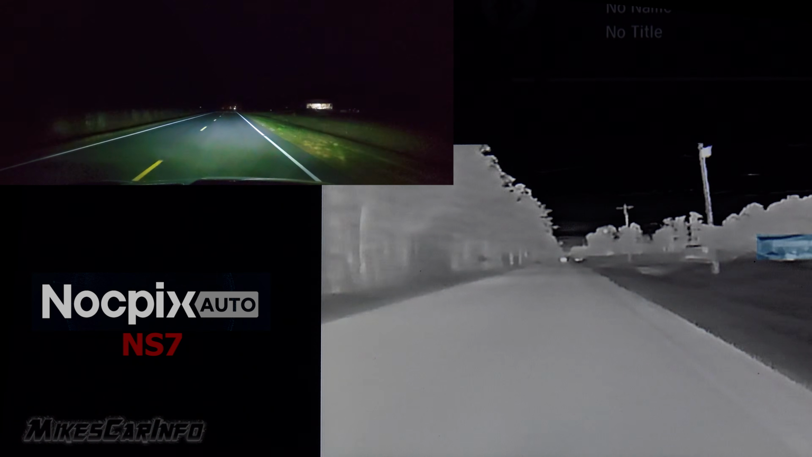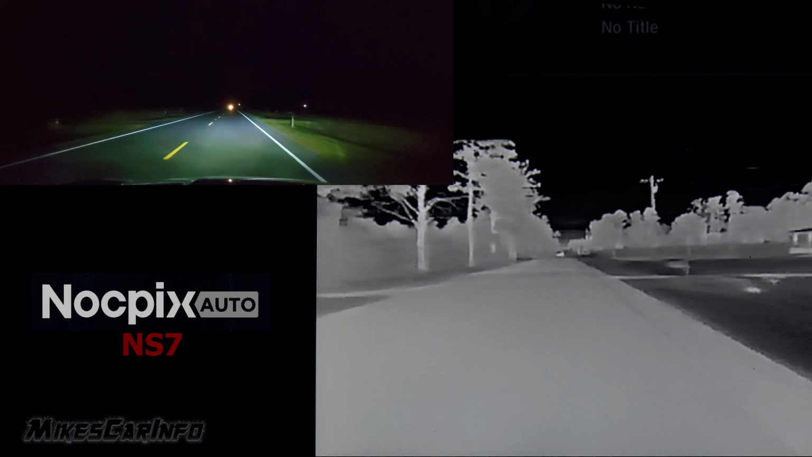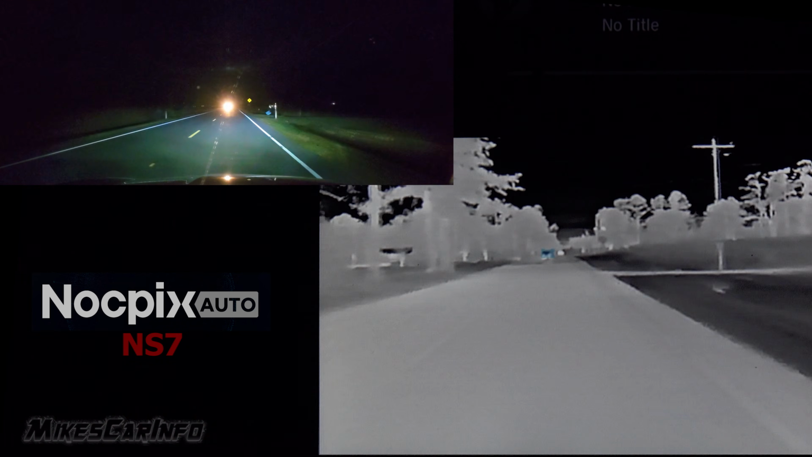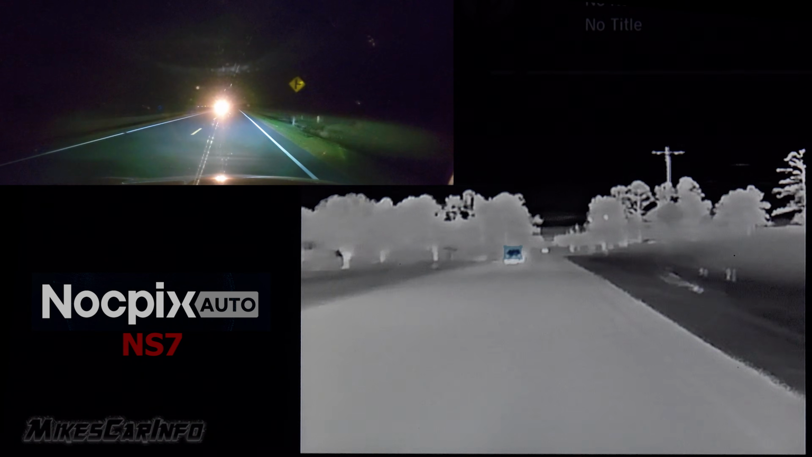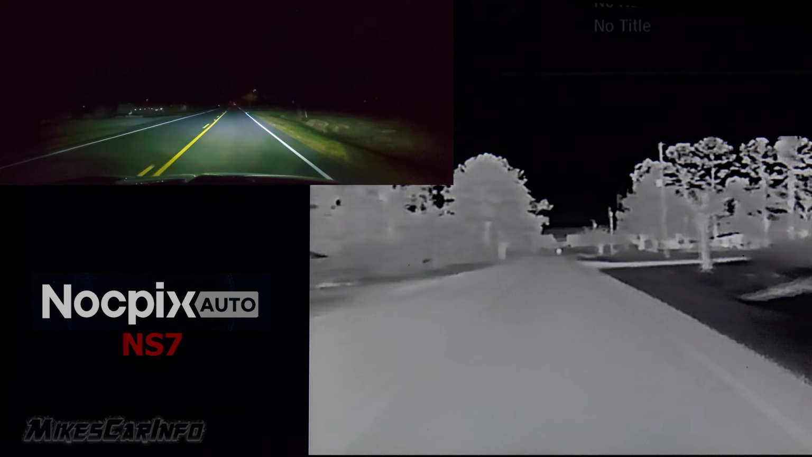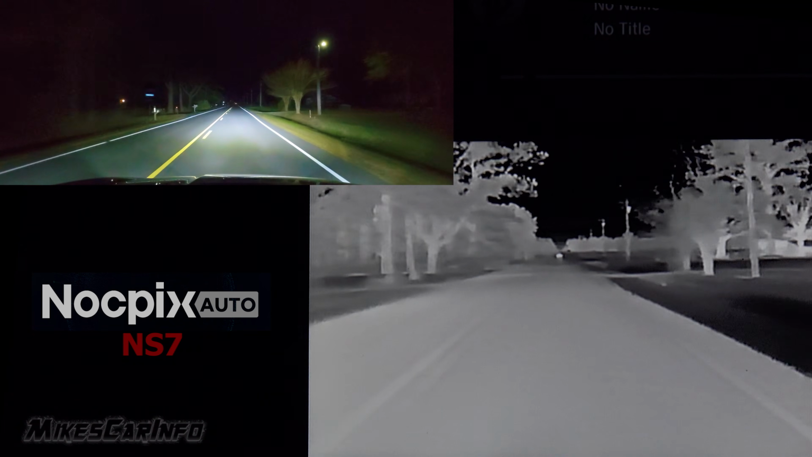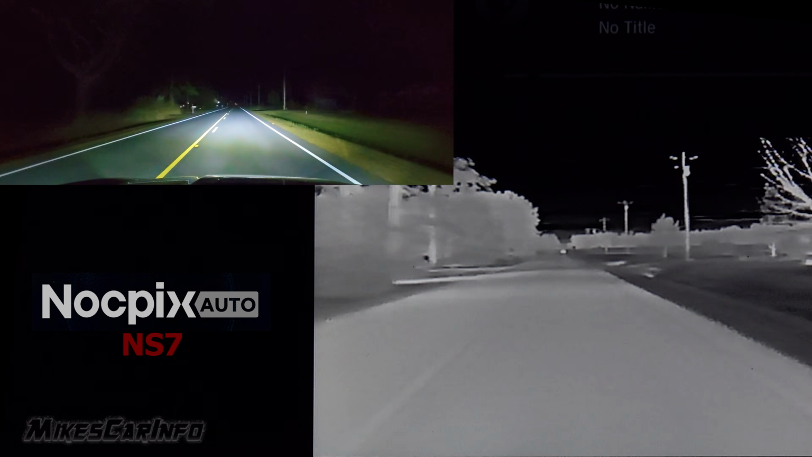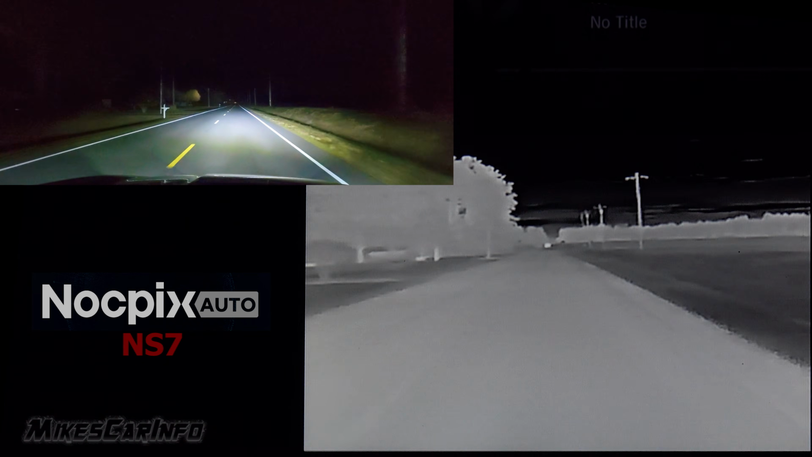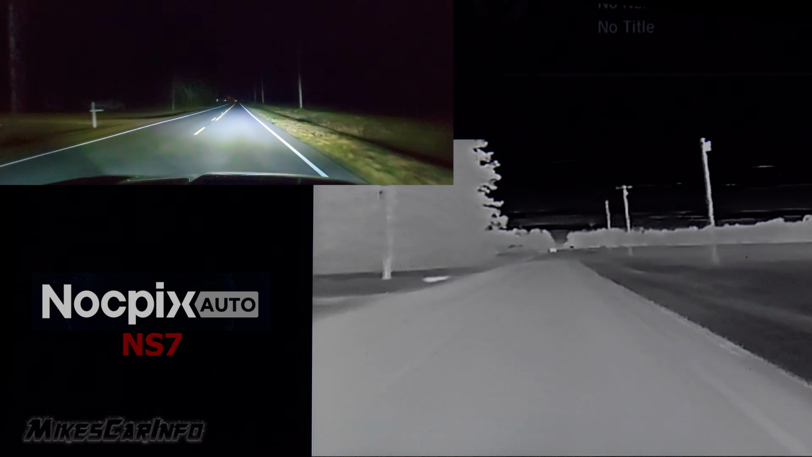The way thermal imaging works is that it's basically looking for energy that's released from heat. It's something like that, basically. And so it's able to pick up on things at a very, very far distance. So you can see the sky, there's clouds in the sky and tree lines at a great distance. It's just amazing how far it can pick up heat.